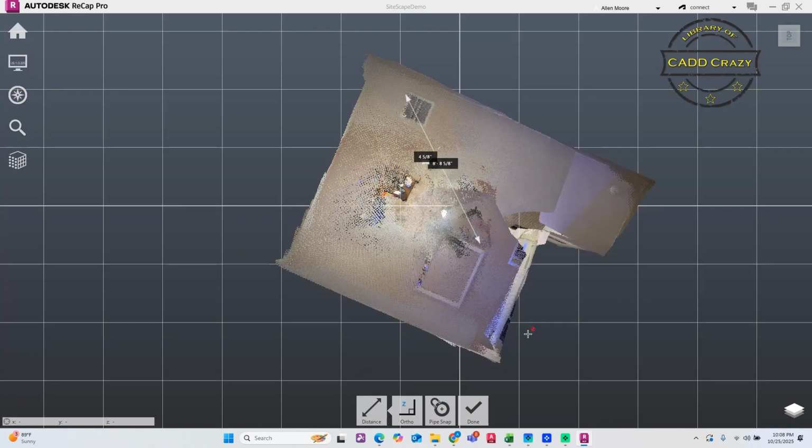Now you can see that the scan is kind of off-centered, and you can rotate your scan. You can set your origin point. And I have a video on that. So go look at that one there, and that'll teach you how to align your scans.